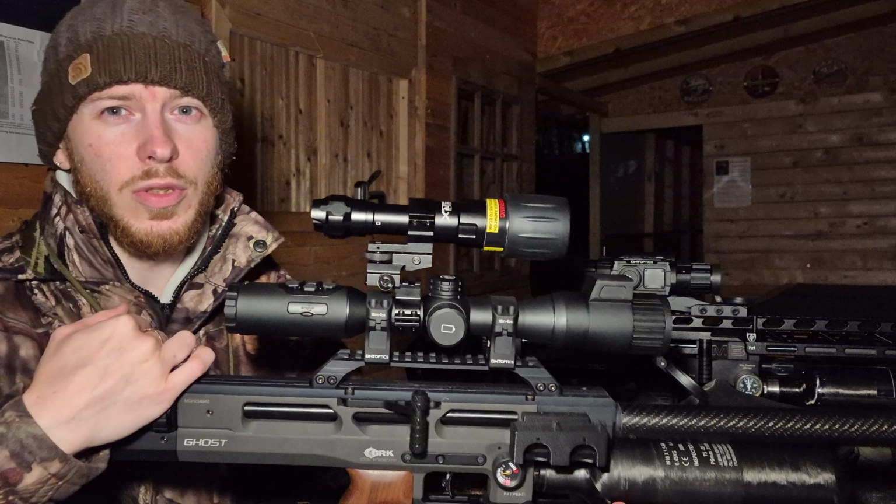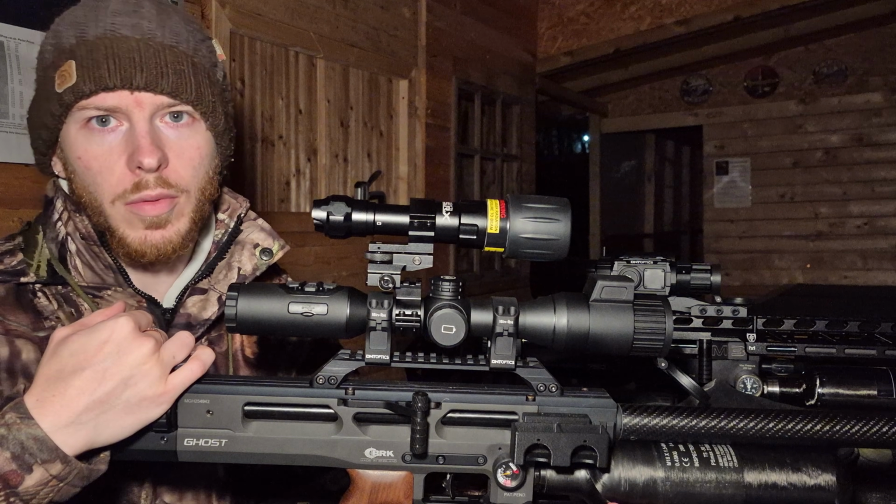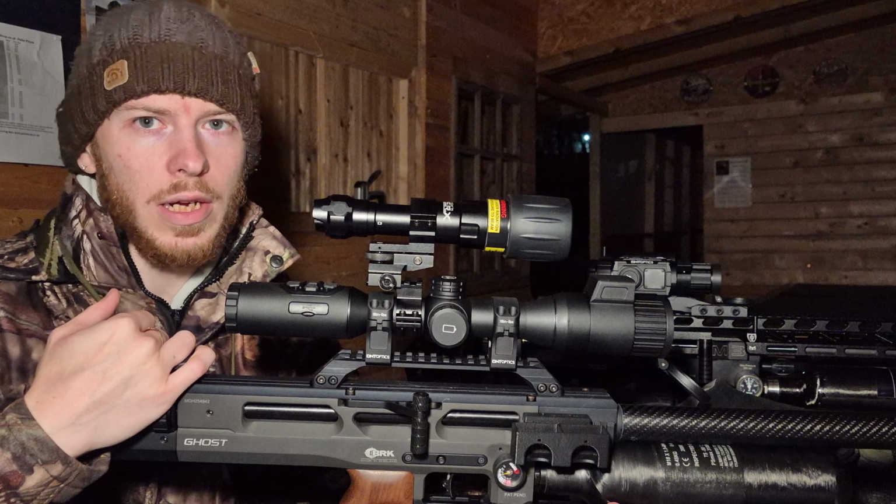Don't discount the ZULUS V2 though. If you guys have already got a V2, I wouldn't be stressing over upgrading. Of course, it'd be nice to have the latest thing, but don't stress, it's still a cracking scope.